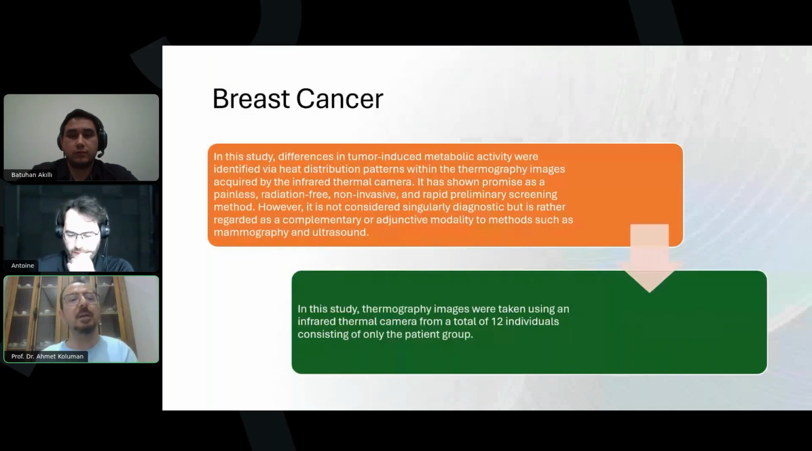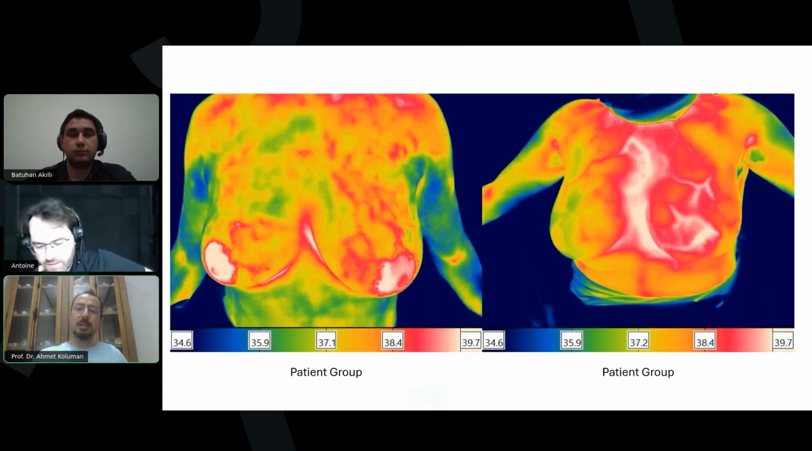For breast cancer, it is a popular cancer type, as you know, and we chose mostly post-operative patients. In these thermographic images, we have 12 individuals in the patient group. These are the patient group's images.